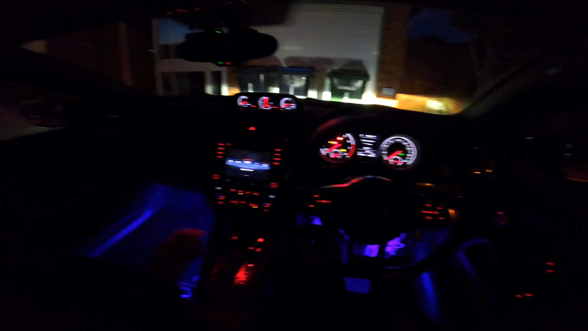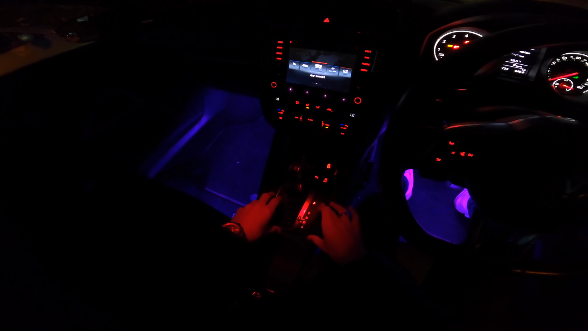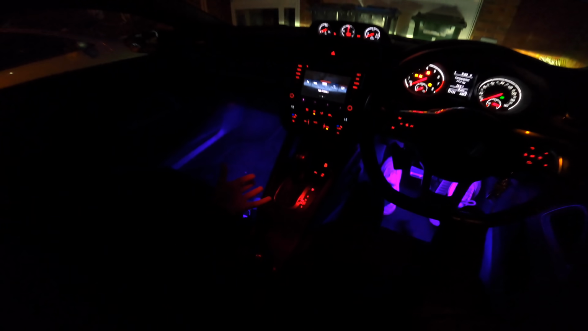One of the best features, just a really cool feature, is it's got 2 red lights right here that shine down on the DSG gearbox that lights it up as red. It's absolutely beautiful. I forgot to mention something that is so pointless about this car, but it's so cool.